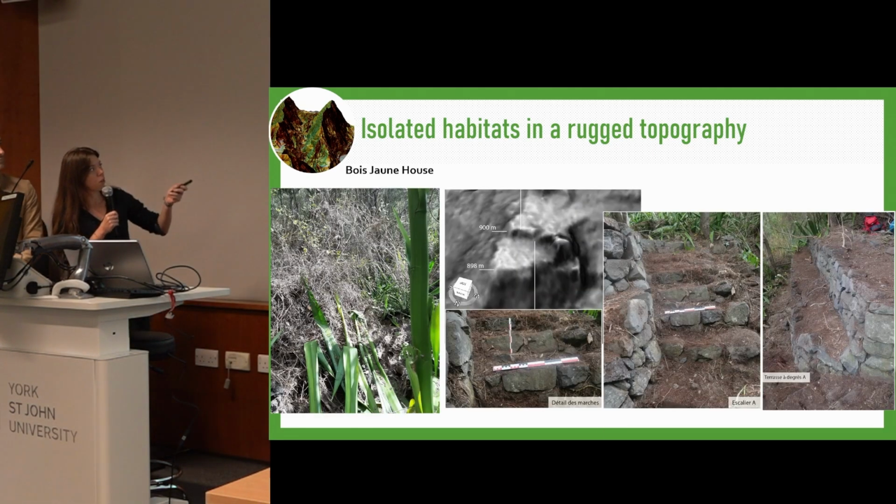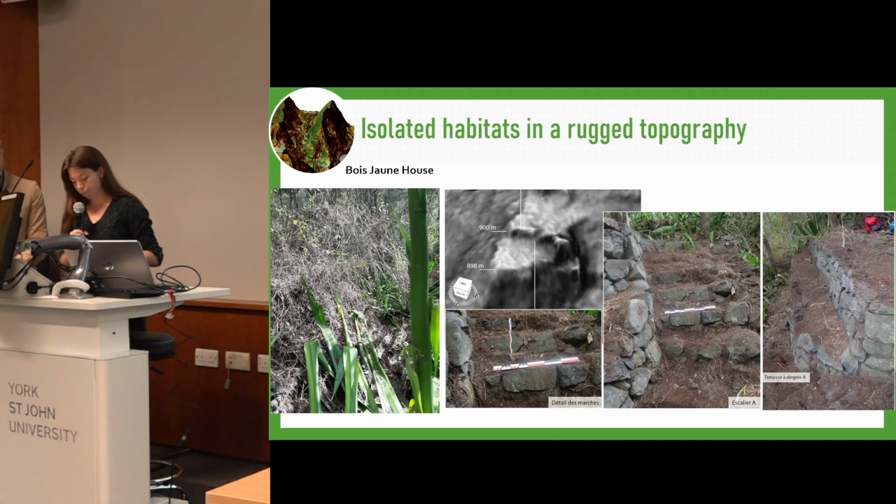So yes, something really invisible. The LiDAR DTM showed this, so we trust it. We also trust Jonhattan, and it was really worth it because when we cleared the plants, we just found really impressive walls.